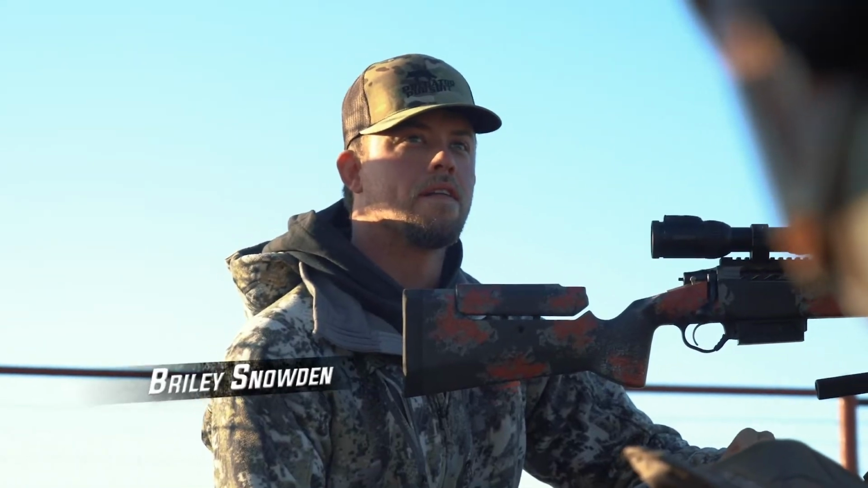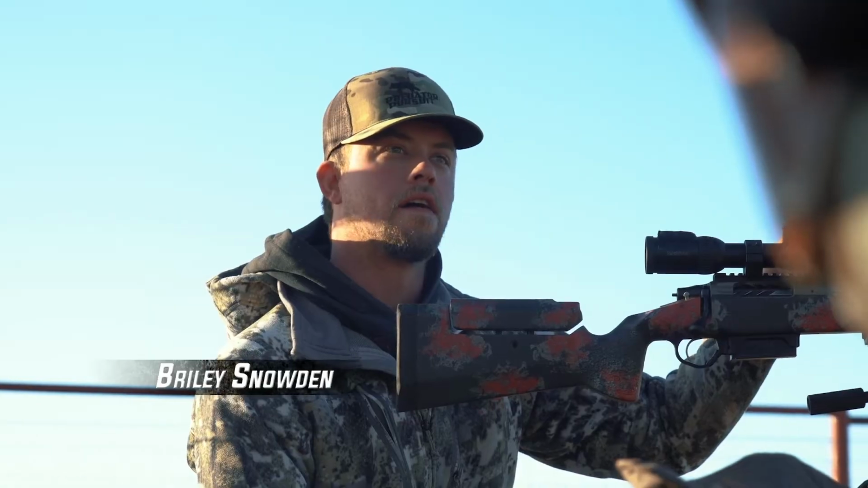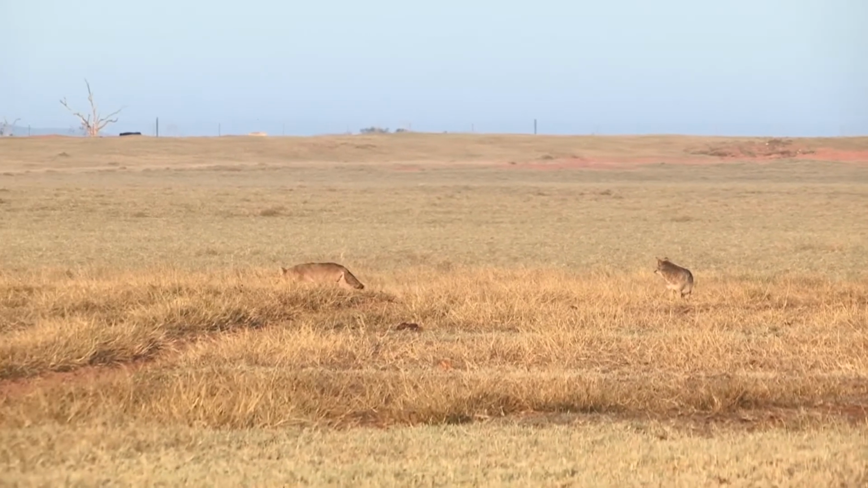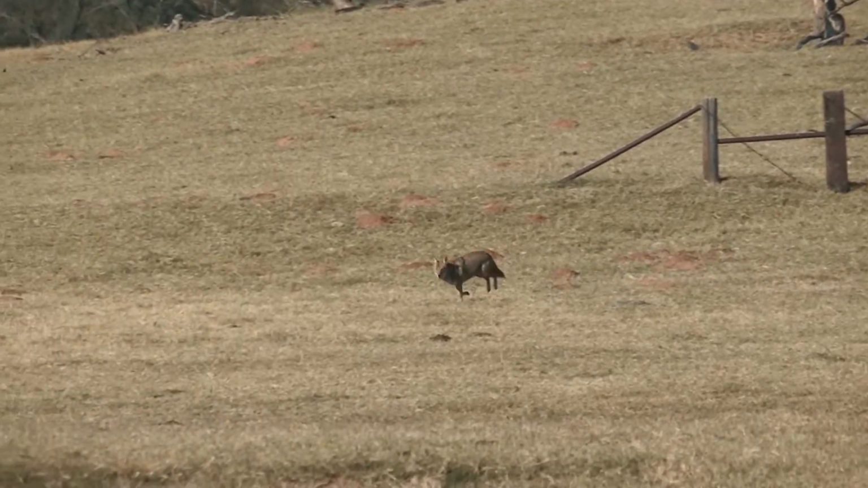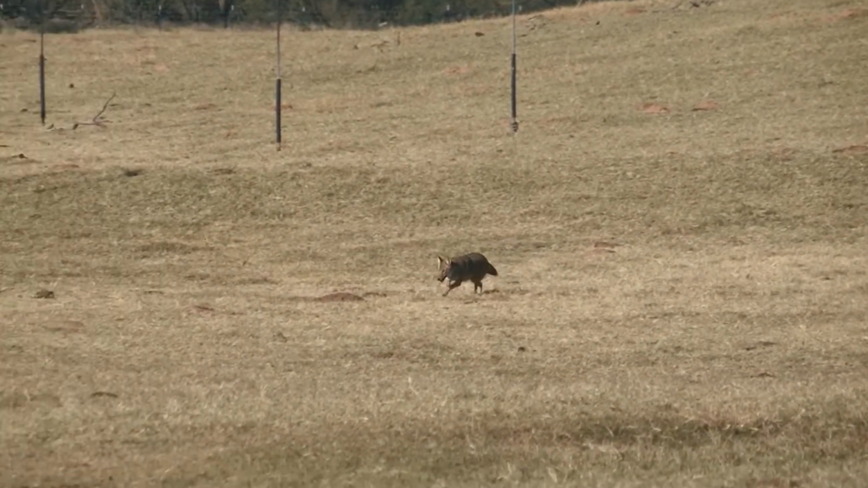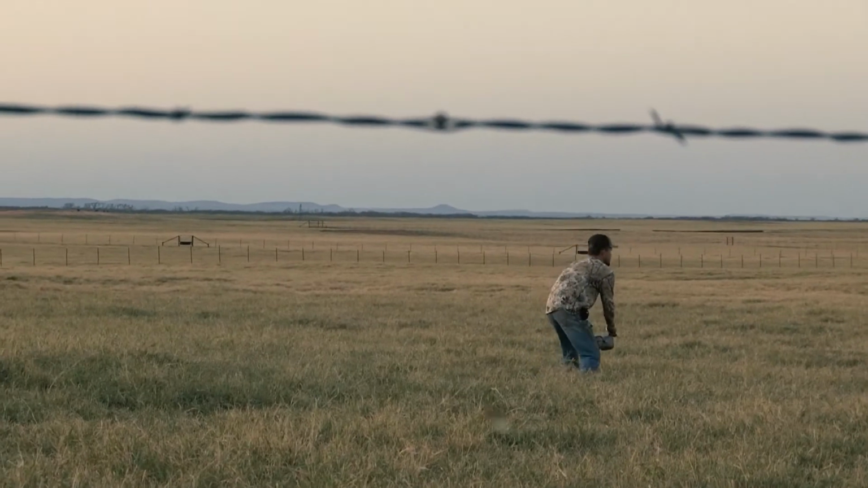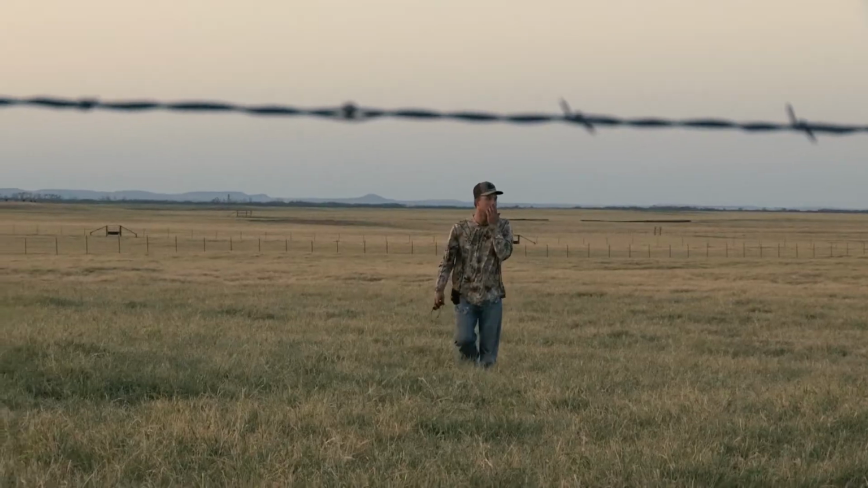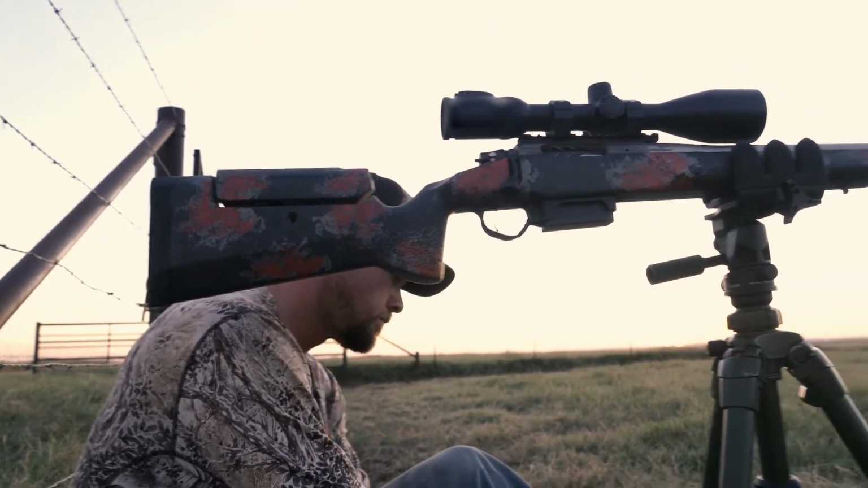Last year I was introduced to a new friend named Briley Snowden, and we went out and were having an epic day of hunting. We were calling up and killing coyotes on almost every stand. It was one of those afternoons where we knew we had just a little bit of time before it got dark, so we were hustling to get there, and luckily we made it just in time. We were losing light, but sure enough, we had another coyote show up.